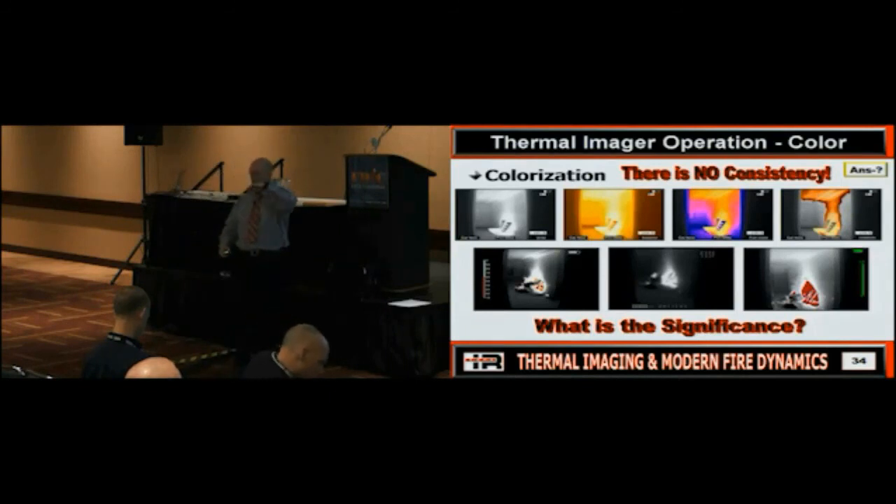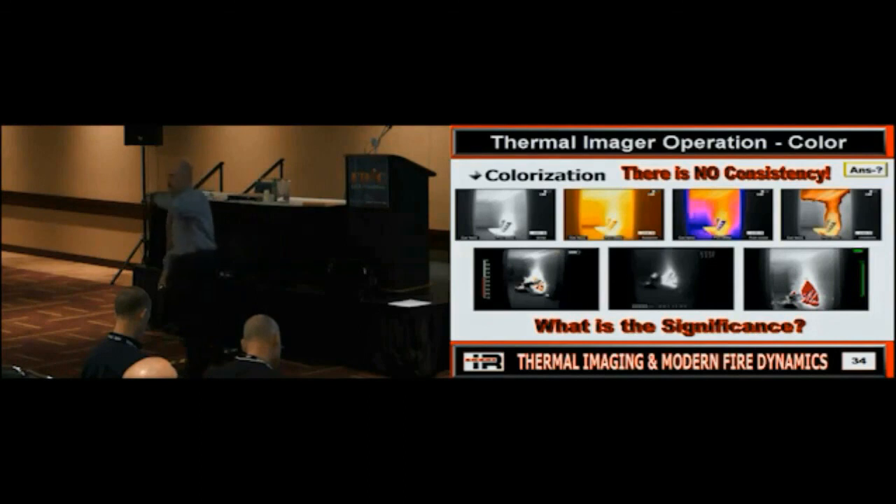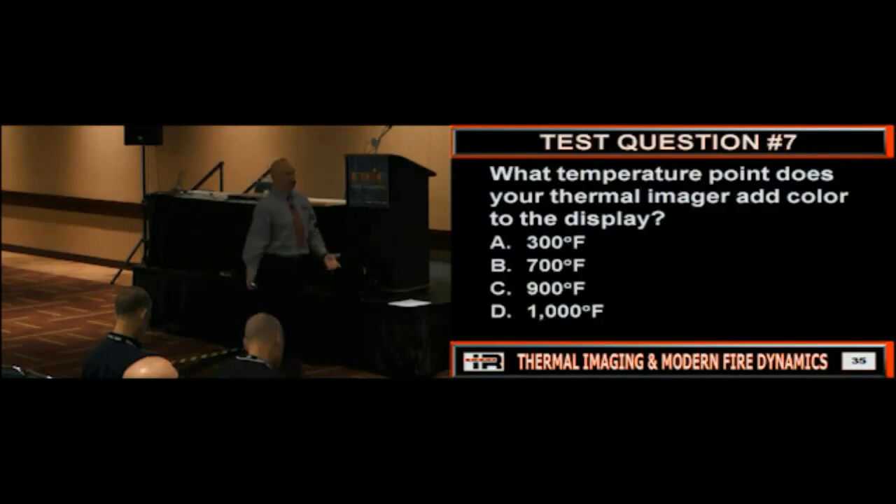Is everybody good? Because once again, what's easy to train people on? White's hot, black's cold. Versus I've got to train you, the first time it turns red is what? This. The next time it turns red is this. And then somebody starts going, when the hell does this thing turn red? So is everybody good? So looking at some examples.